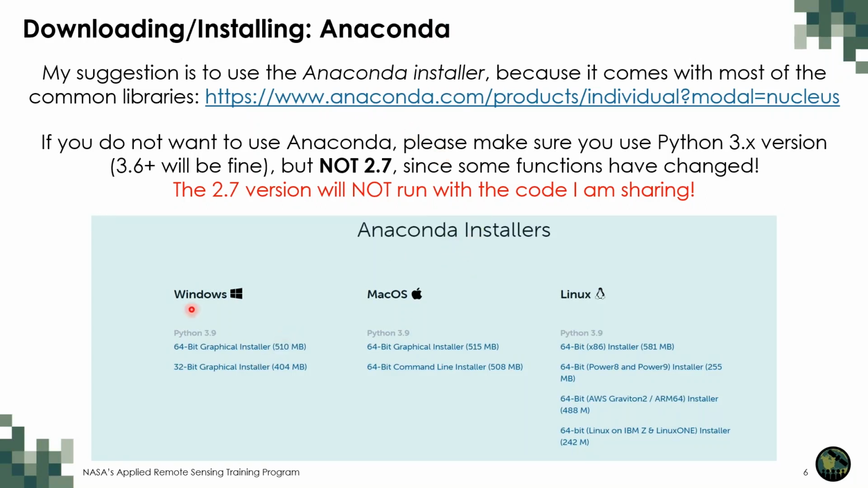Once you go to the website, you have to choose your operating system. Be very careful to choose a 3-point-something version, probably 3.8 or 3.9 will be very good. The 2.7 version is the old one, and the code that you're using today will not run with it. So if you use 2.7, you will not be able to run the training today.